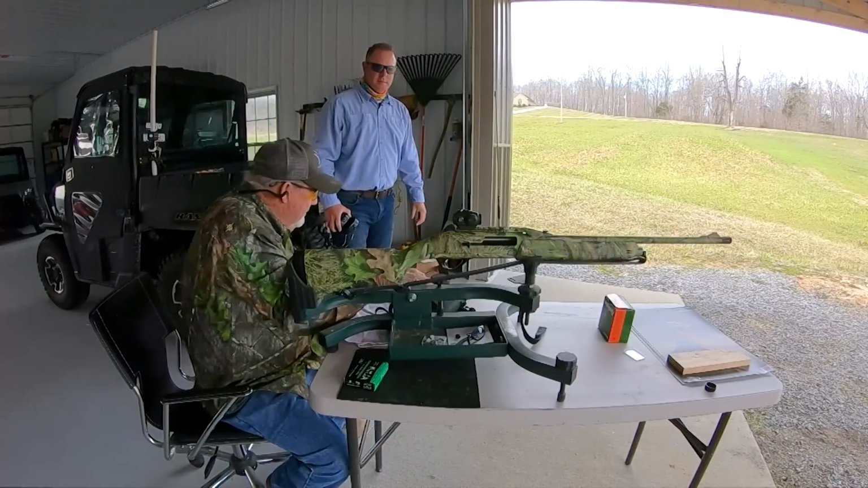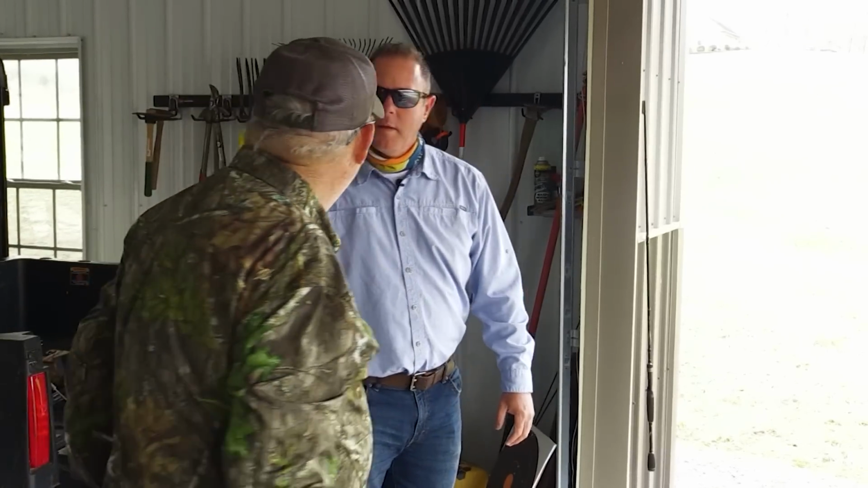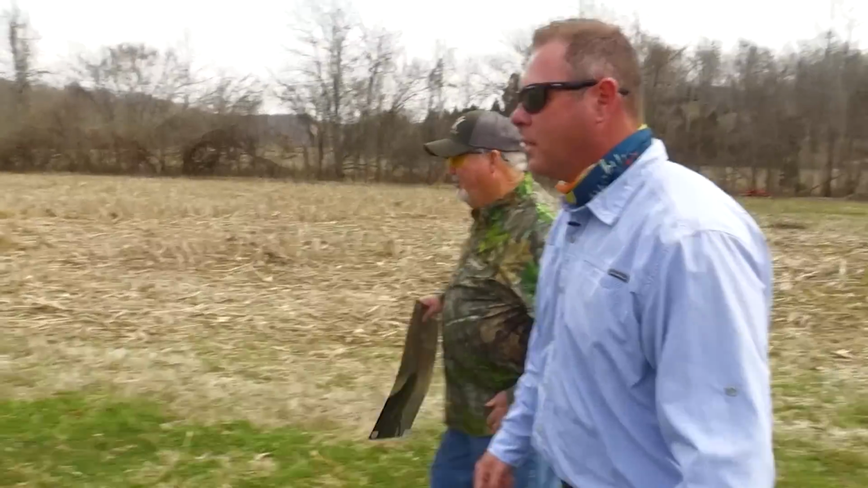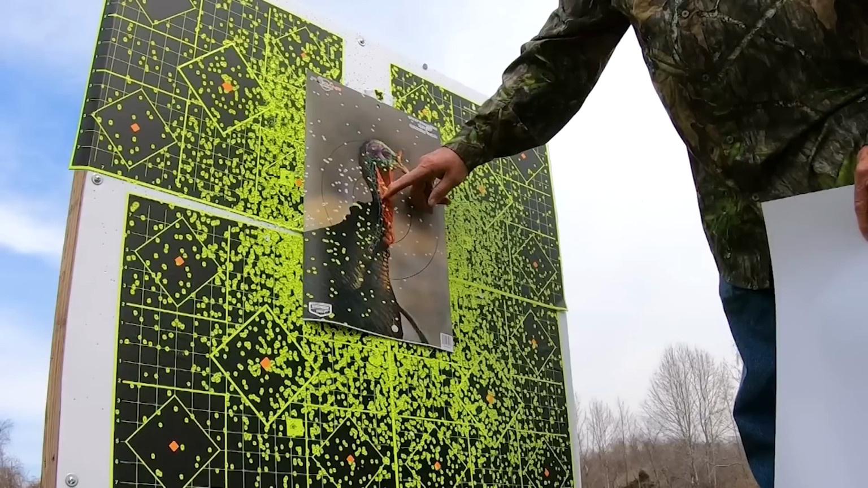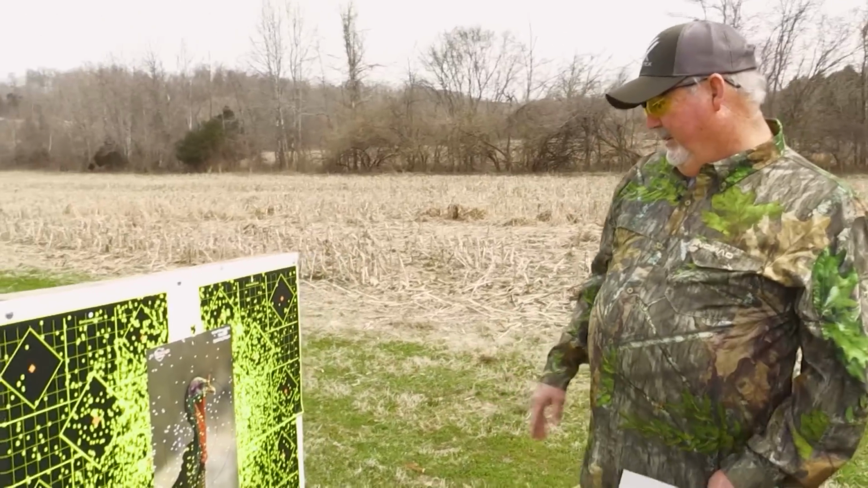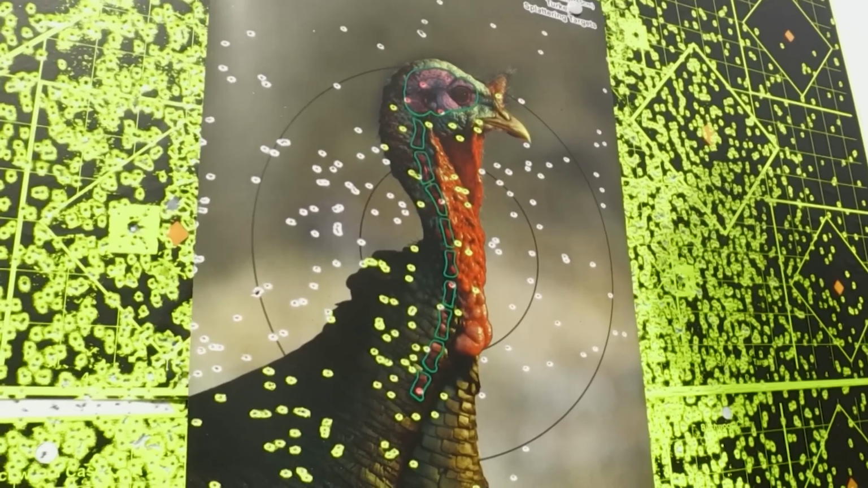I'm going to go get it, we're going to bring it back, and we're going to look and see where we're at. Let's put another target out while we're there. I can see it's a pretty good pattern. He's a dead turkey. There's 1, 2, 3, 4, 5, 6, 7 in the spine and head there. But it looks to me like the pattern is still just a teeny bit low, and I think it might be just to the left a little. We need to make just a little adjustment and shoot another shell.